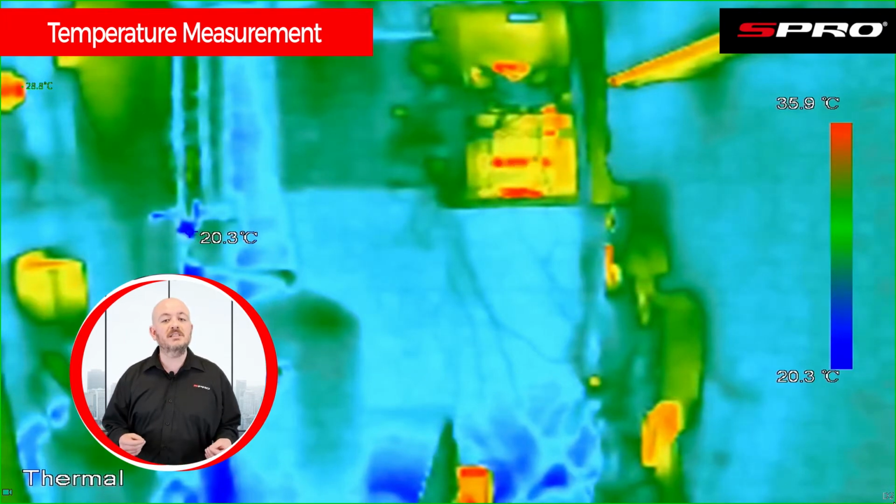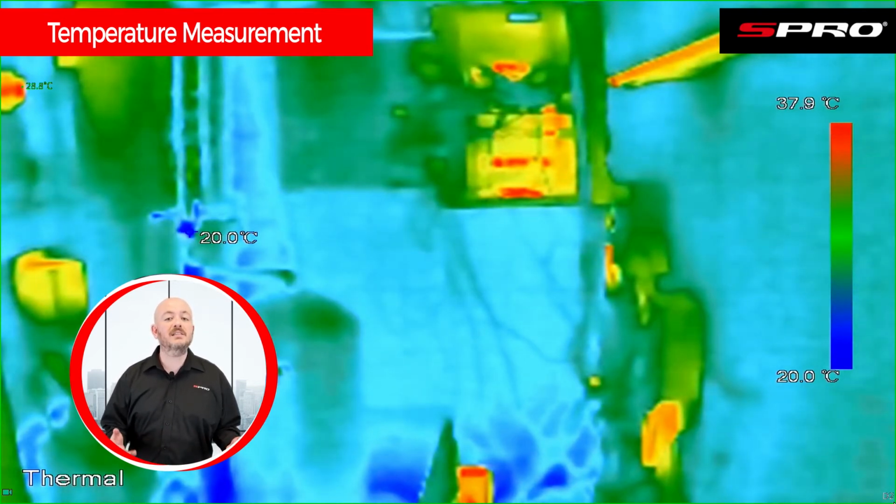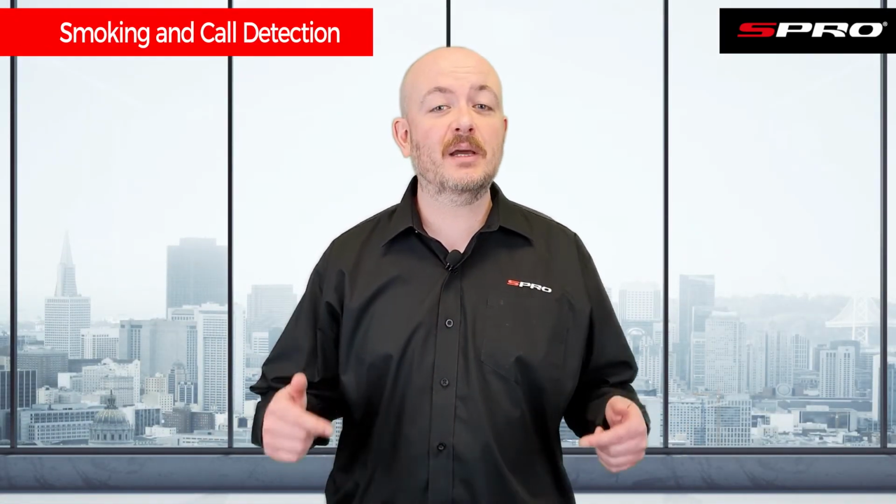If we increase the temperature in the room, we'll see that as the server hits 38 degrees, an alarm is triggered. And this could be set to notify the necessary person that there's a potential problem. This is a great example of how thermal cameras don't have to just be looking to detect human targets. They're suitable for a variety of applications like this, where it's important to monitor the temperature of certain objects or places. But that isn't the last of the special features these cameras offer.